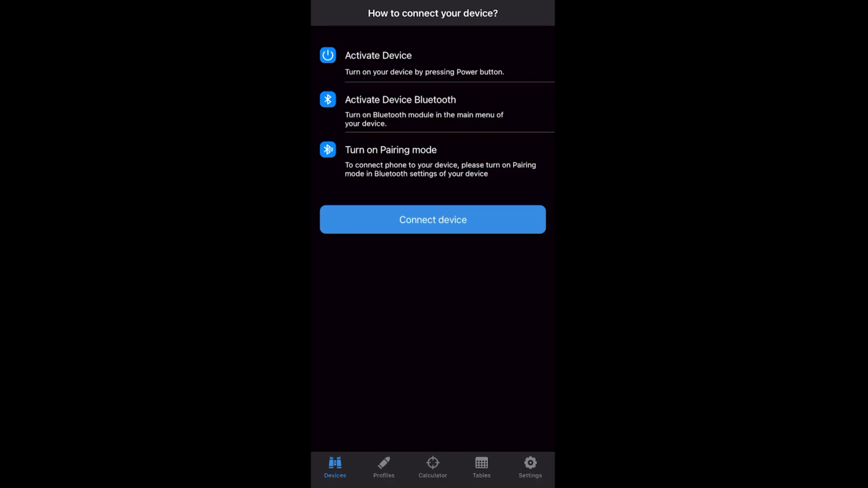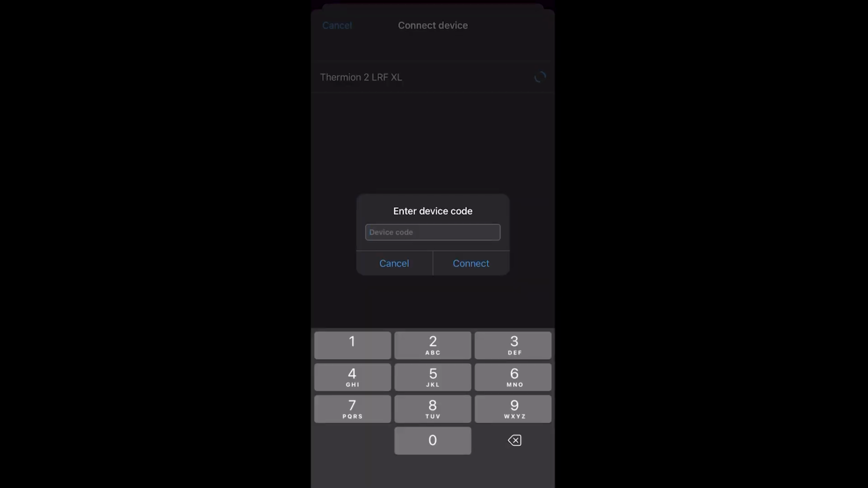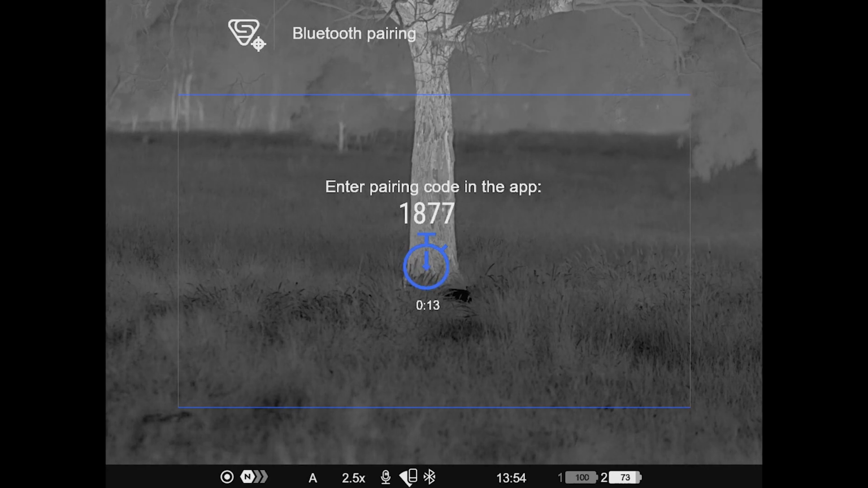Now from the app we can hit connect now, and our device should appear. So we've got Thermion 2 LRF XL. We click connect, and it's going to ask us for a pairing code, which will display inside the thermal.